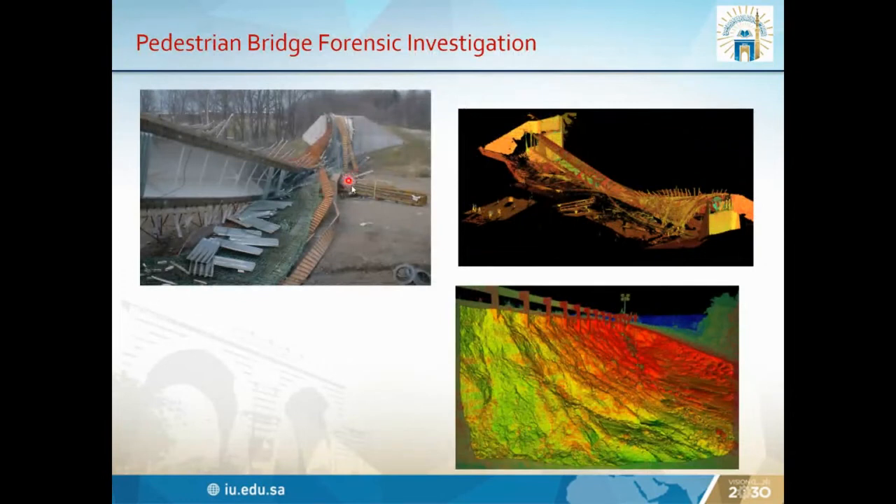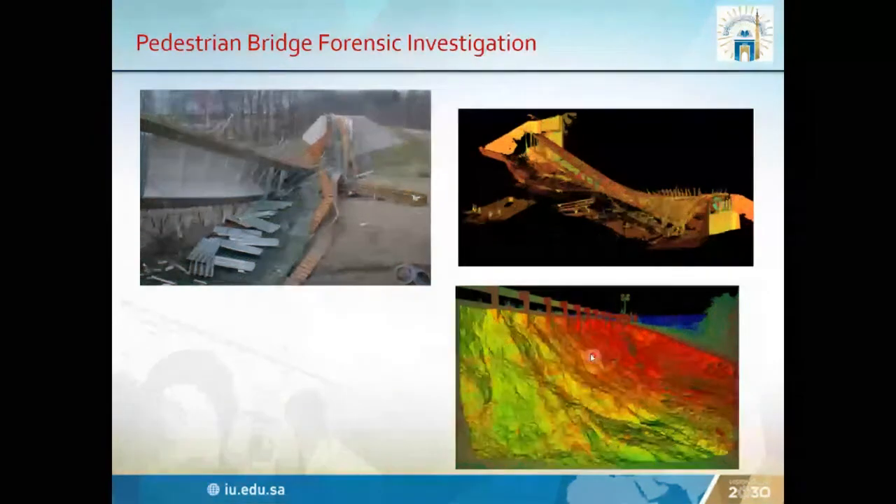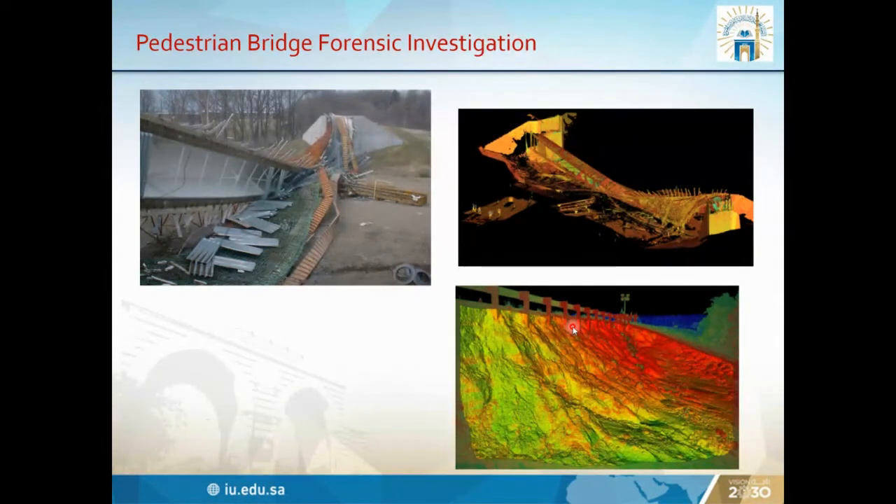This is showing the collapse of a bridge. So this is showing the point clouds of the collapse of the bridge. This bridge was damaged due to earthquakes. And this is also a landslide at a bridge, which also happened due to earthquakes. And these are also the point cloud laser scanning results.